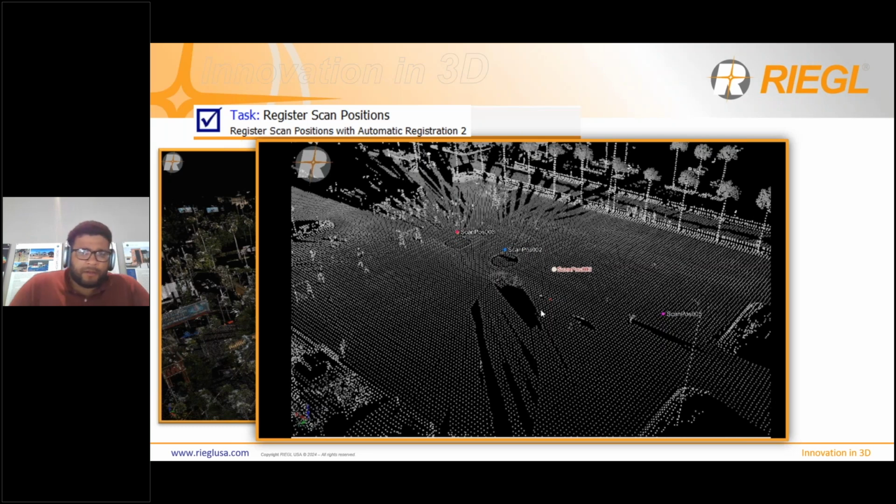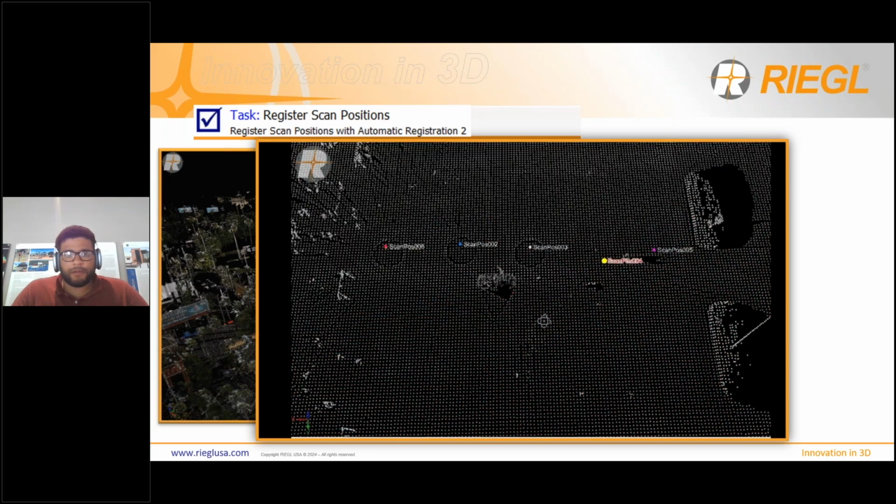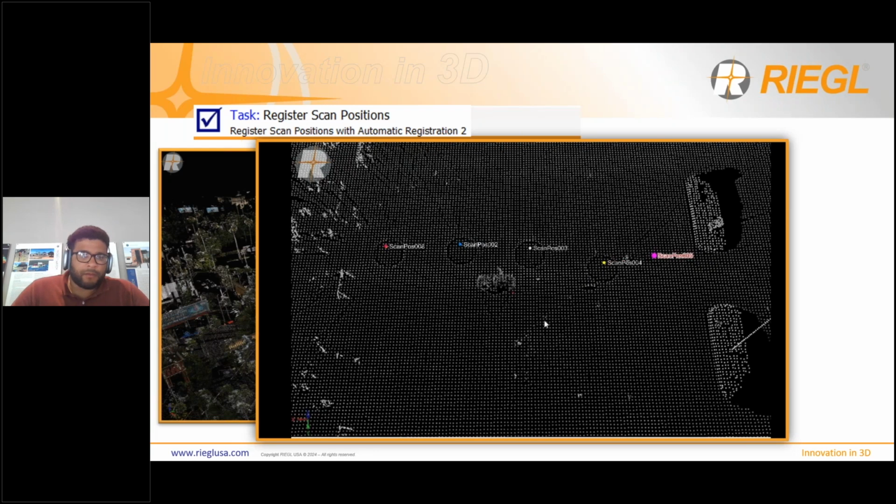I want to take this time to talk about the sort of adjustment that we're doing here. This is a cloud-to-cloud registration, so we're not using targets, we're not using spheres, we're not using anything like that that we had to pre-set up in the field to scan. We literally just took the scanner out of the box, turned it on, slapped it on a tripod, and started scanning.